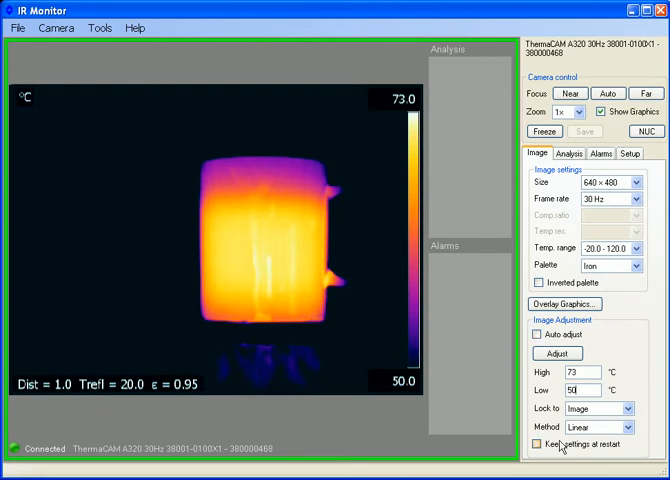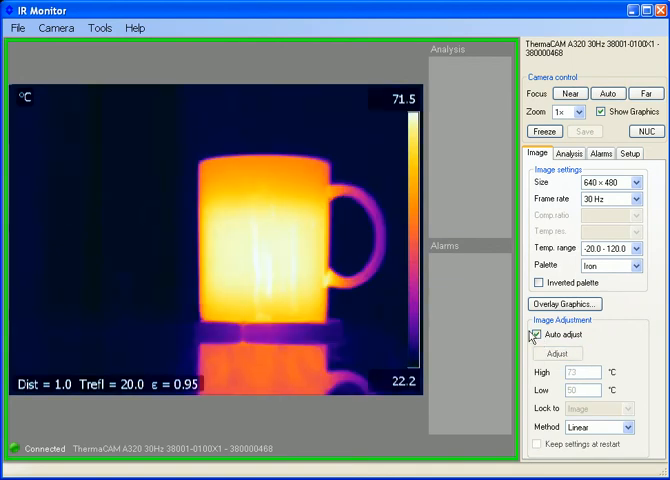I can also choose to keep these settings on restart, which means it's going to save it, so if I power cycle the camera, it'll boot back up with the exact same settings that I'd set here. Let's go back to auto adjust, and of course there now I see the handle in the background, and I get my wide temperature range.